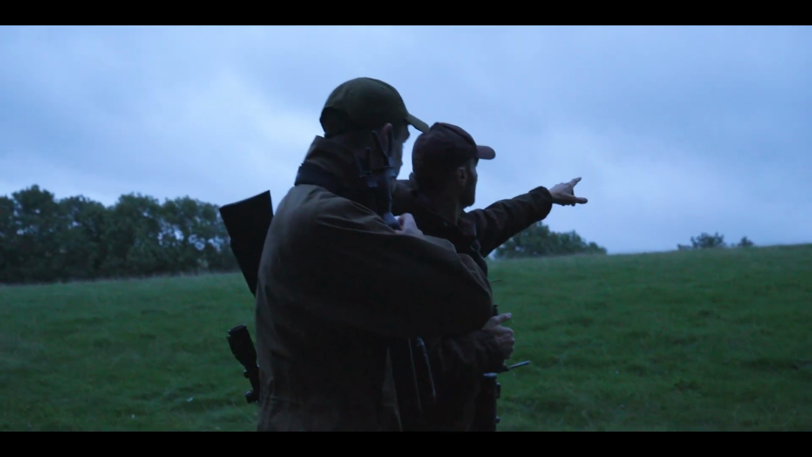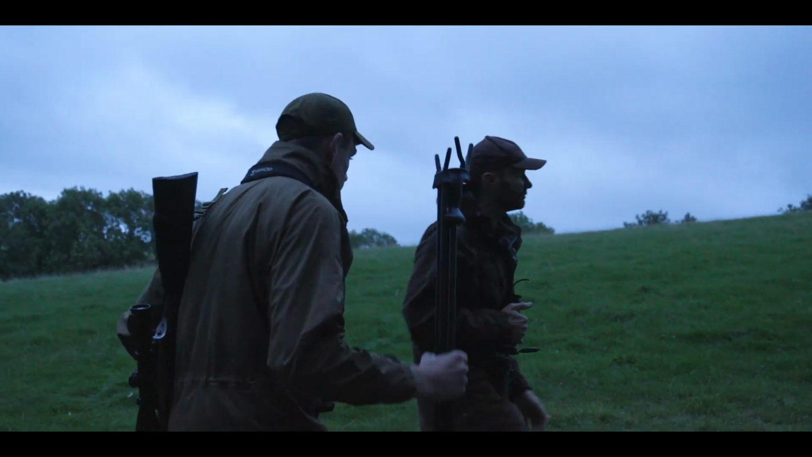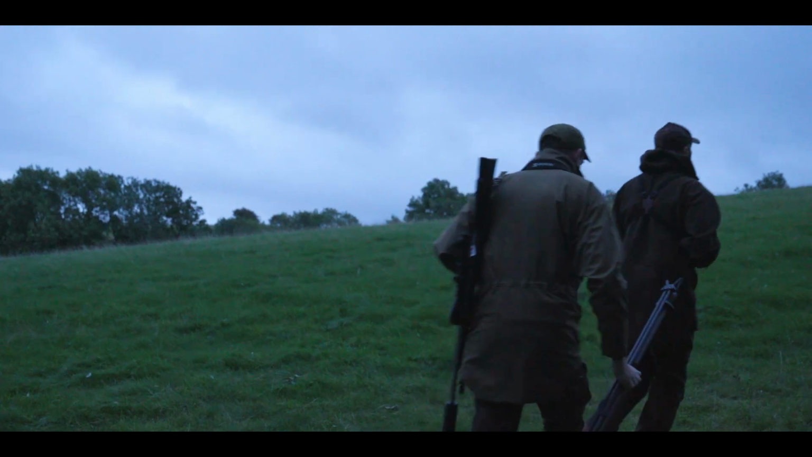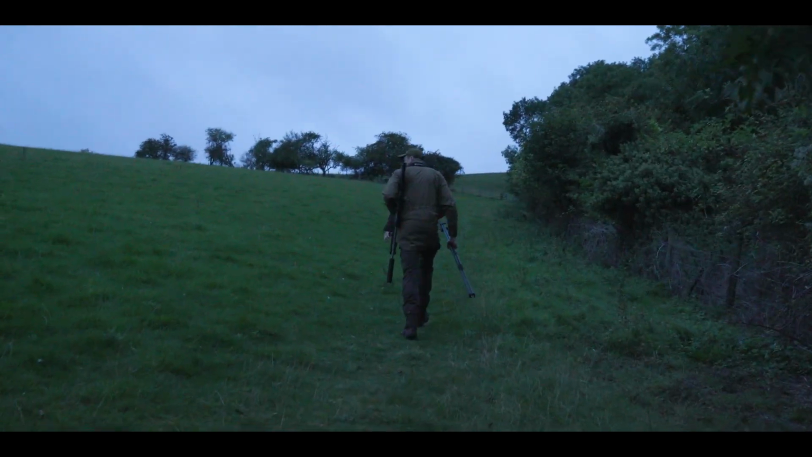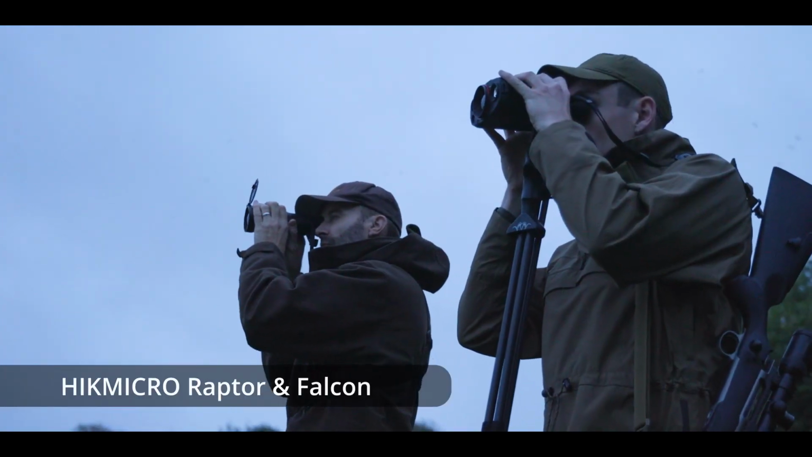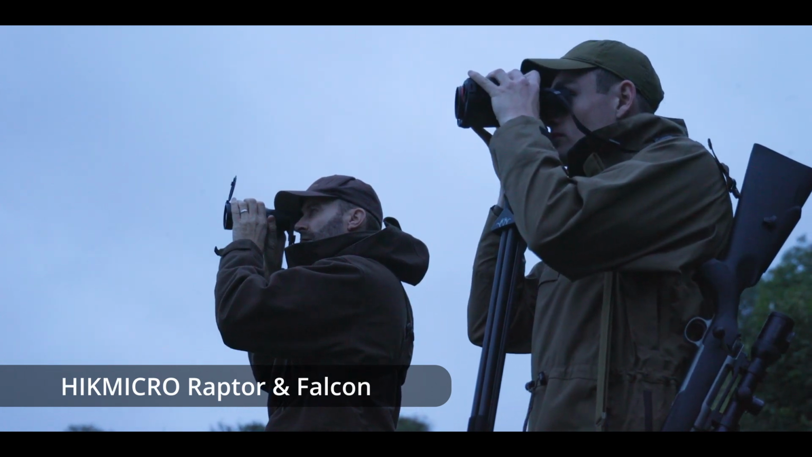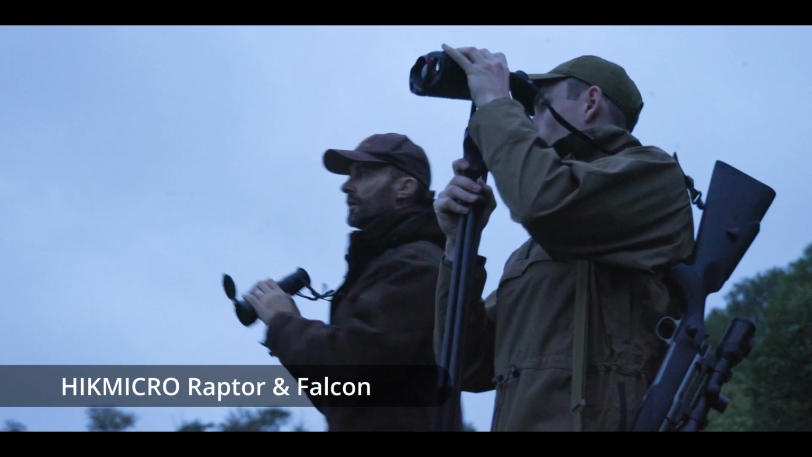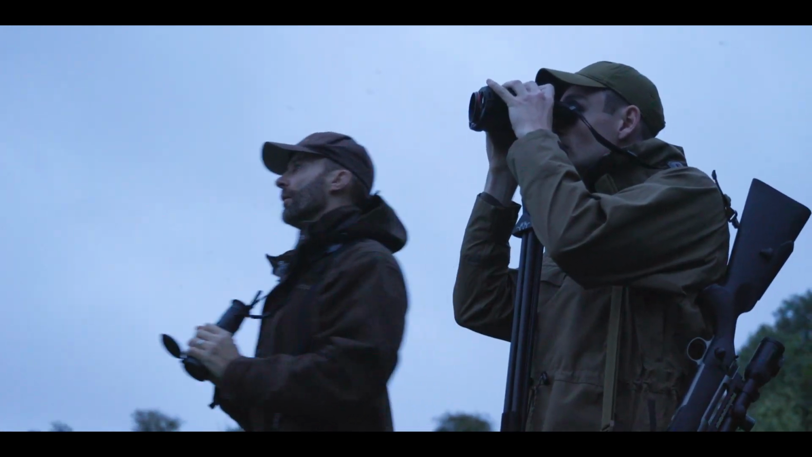I'm hoping that the fallow we saw will just be over the top here, so we're going to give it a go. Fallow can be elusive and extremely difficult to stalk, especially whilst the cover is still high. So to help us, Jonty is using a HIKMICRO Raptor thermal binocular, and I'm using the HIKMICRO Falcon. And it's not long before this helps us to identify some deer.